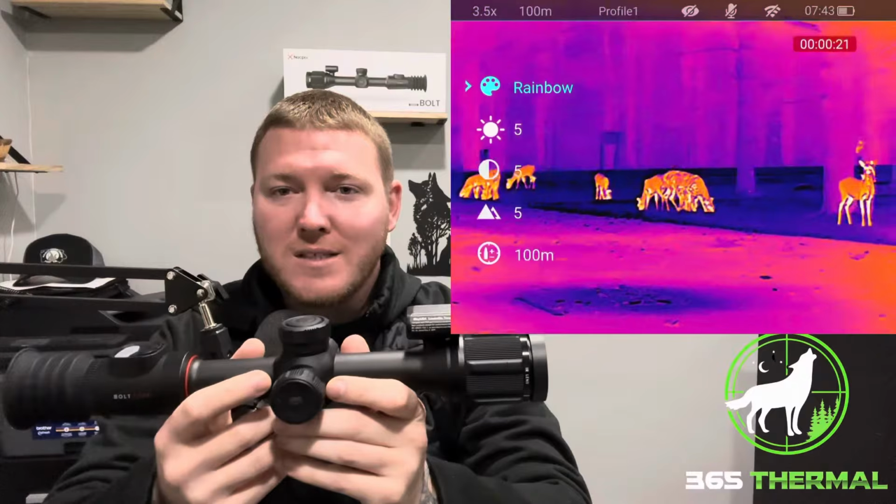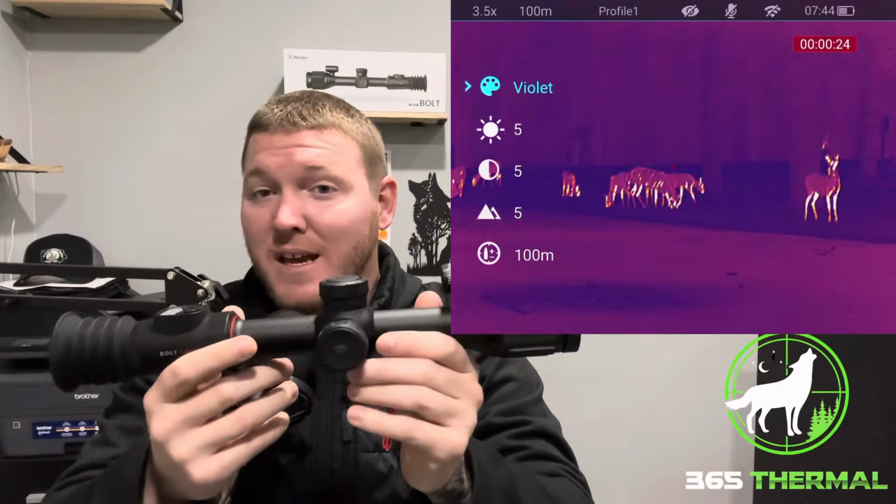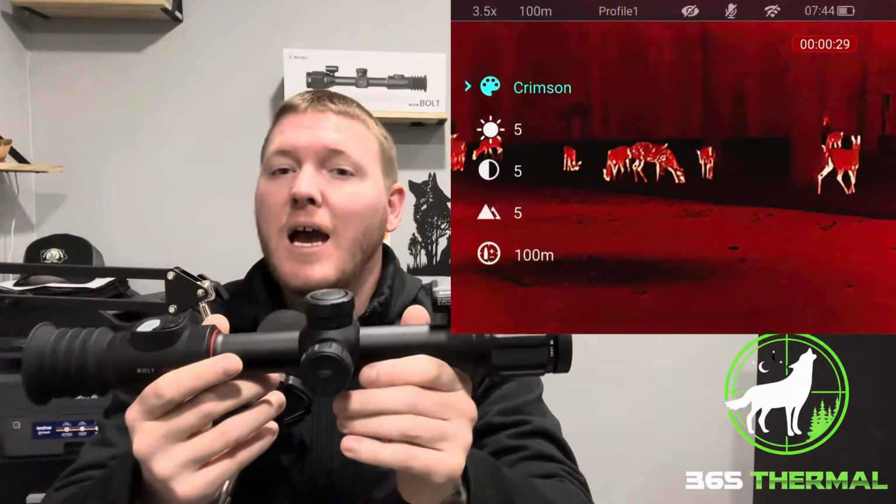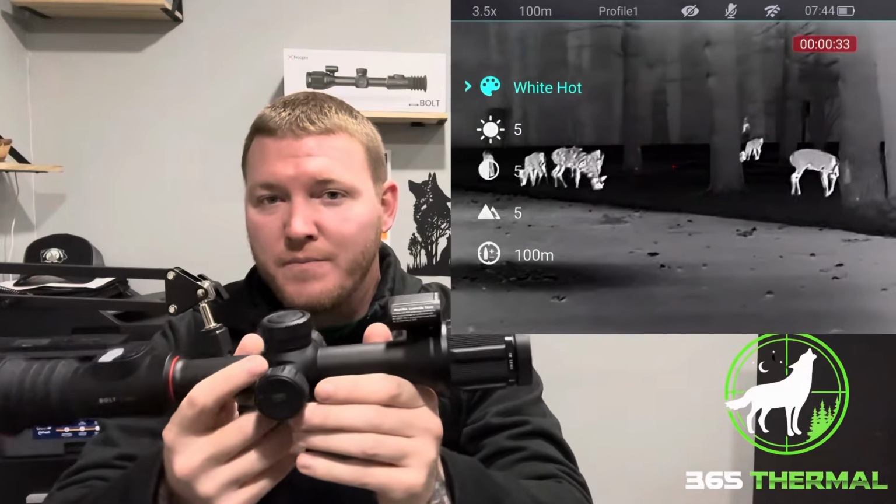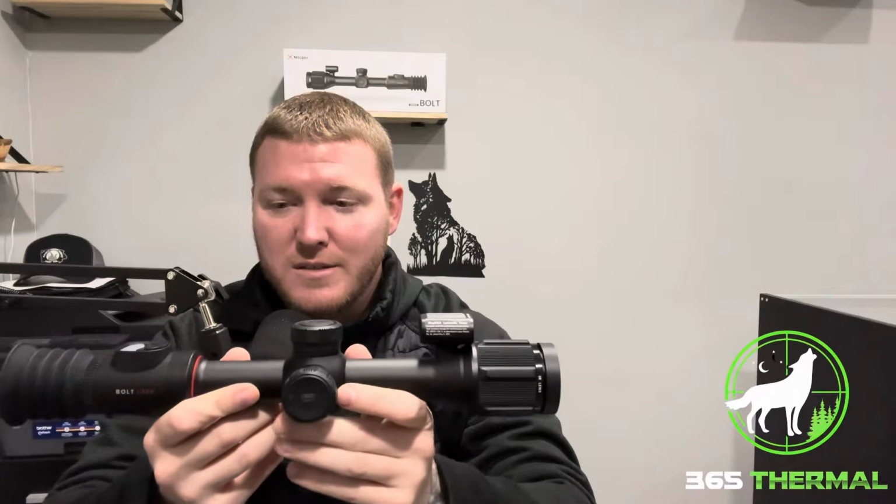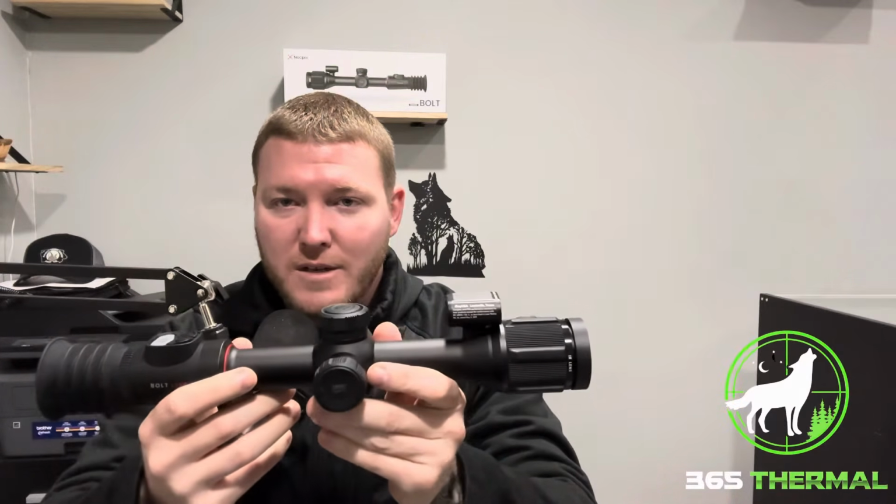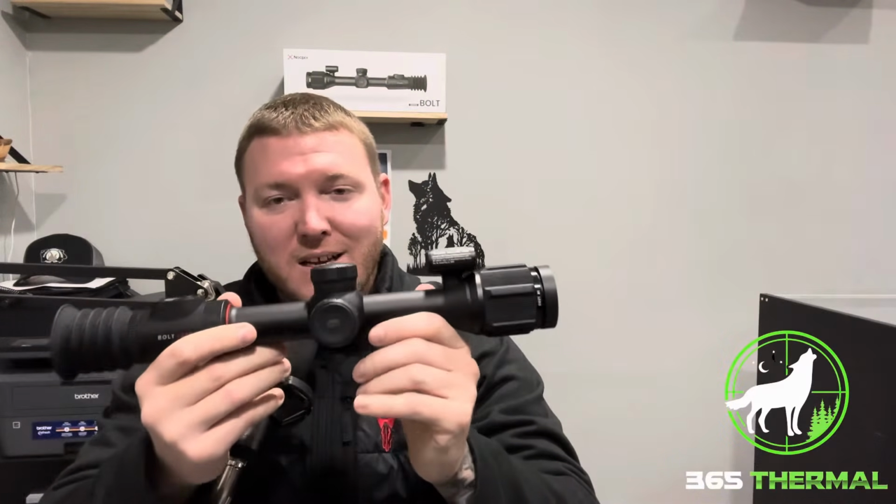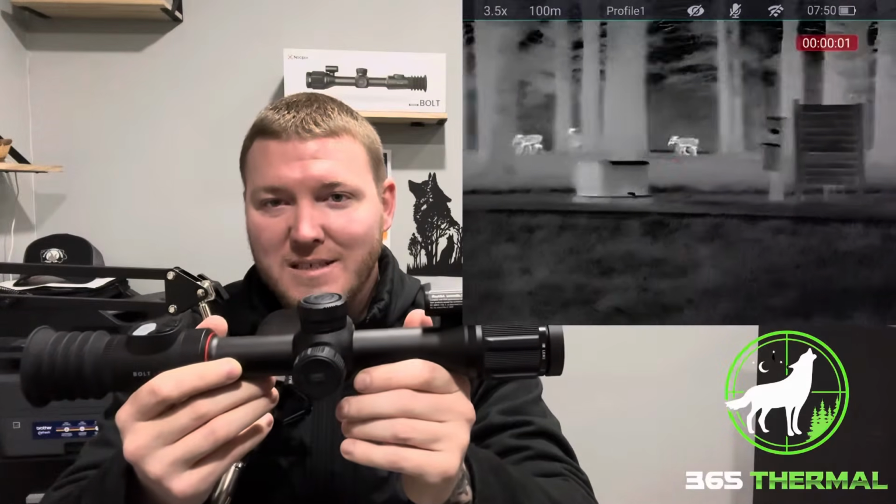Well, I will tell you right off the bat that this does have some features that the Nocpix Ace doesn't have, and the Ace has some features that this doesn't have. Between the two, this has the laser rangefinder, which also gives you ballistics calculations, and it does not have the ocular zoom on the back like the other does. And I will also say that this is priced lower because the image quality is going to be a little bit less than the Ace models.